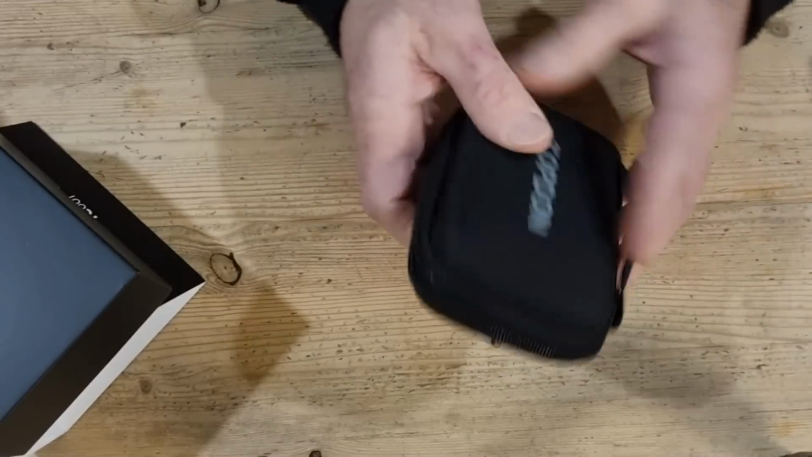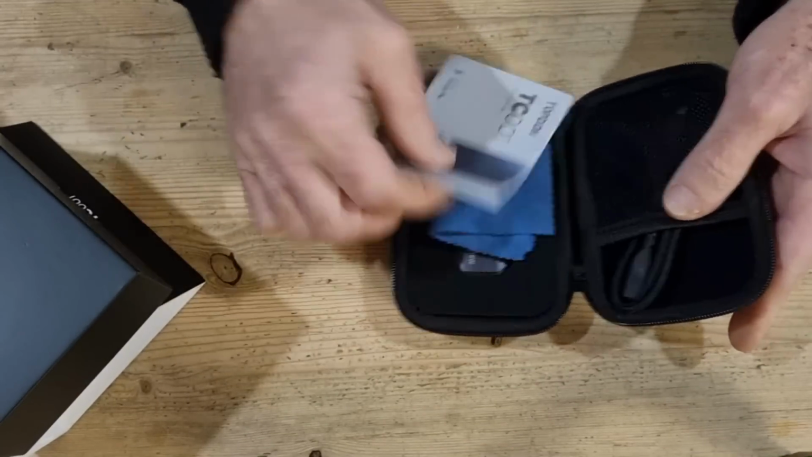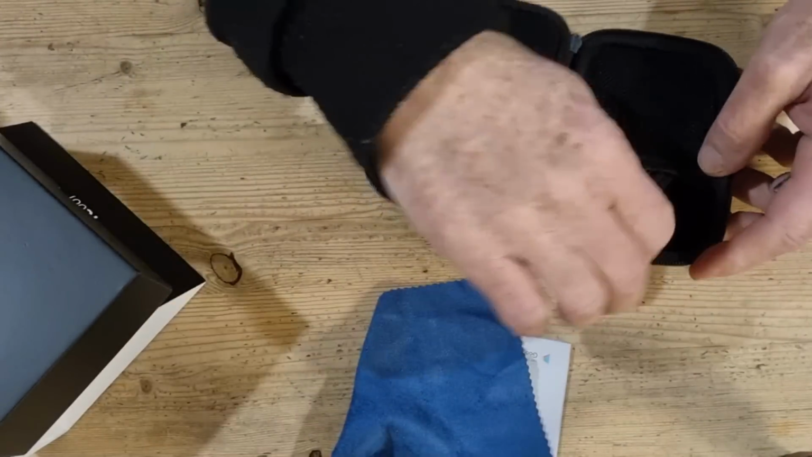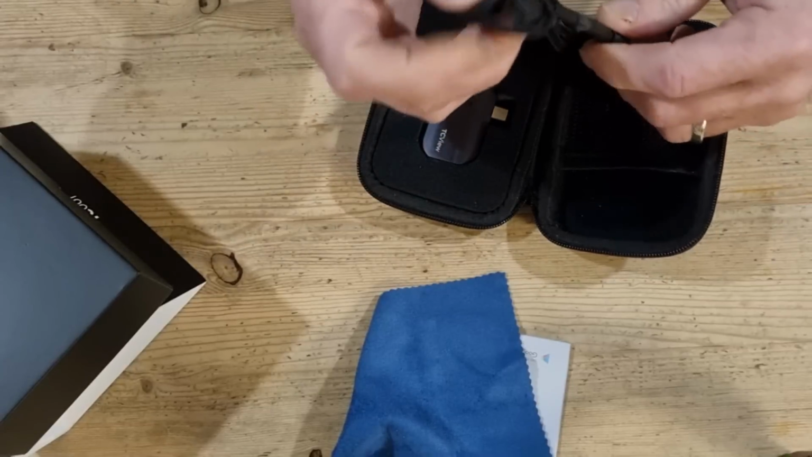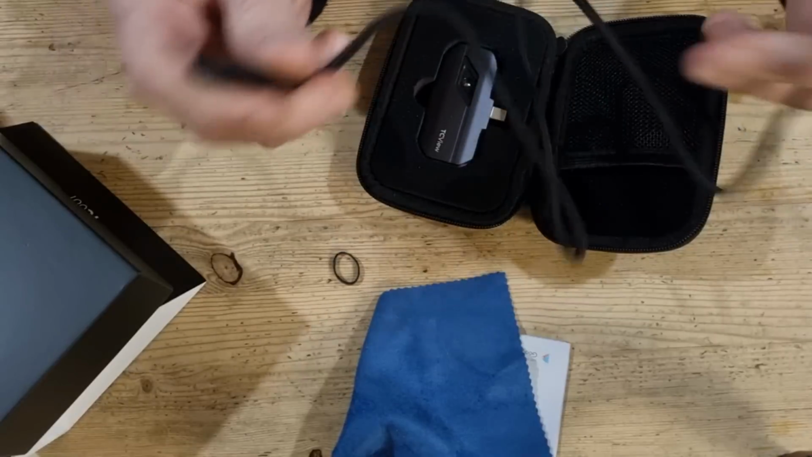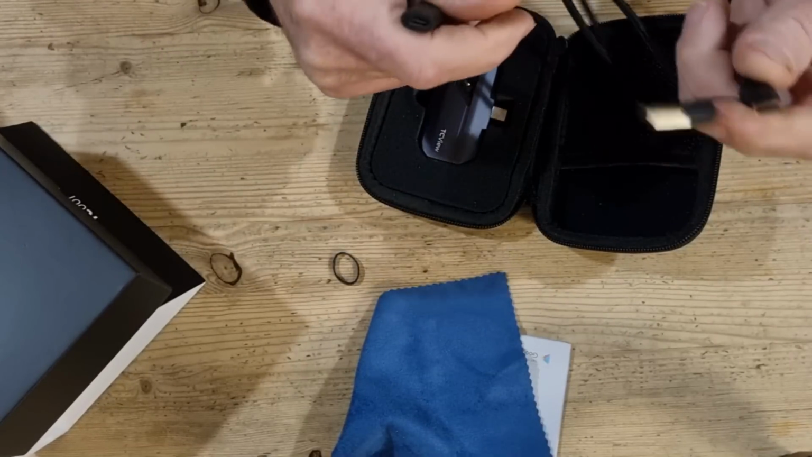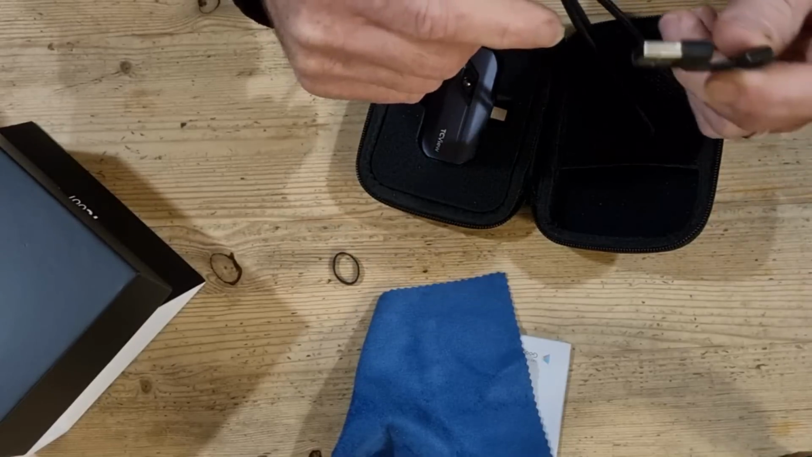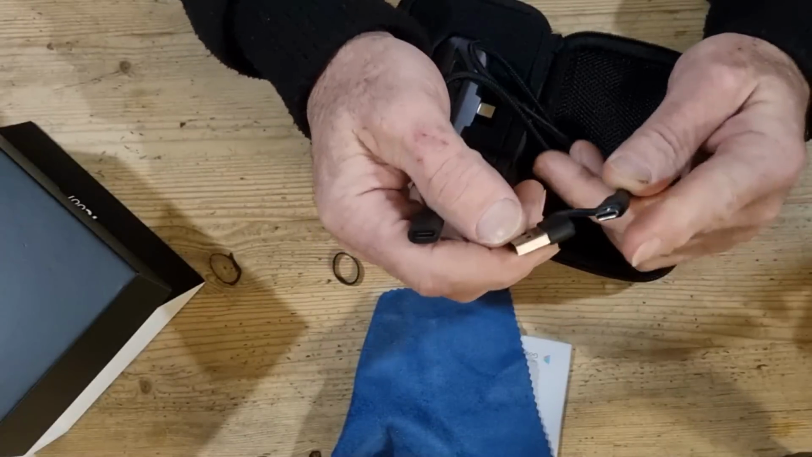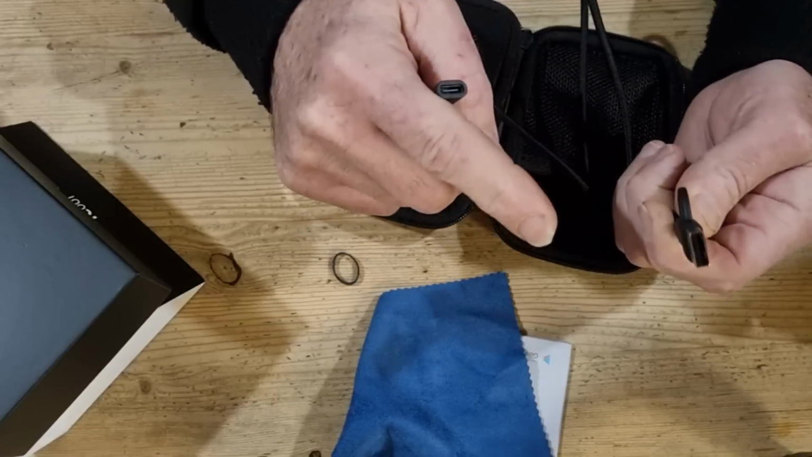Is it a hard-back case? A hard shell case, is it? Yeah, it is. So we've got instructions, a cleaning cloth, a USB, I was going to say it's a USB-C cable, but that's not strictly true. You've got USB-C one end to go into your computer, because it'll also run on Windows, and if you don't have a USB-C connector on your computer, there's an adapter, so it goes to just bog standard.